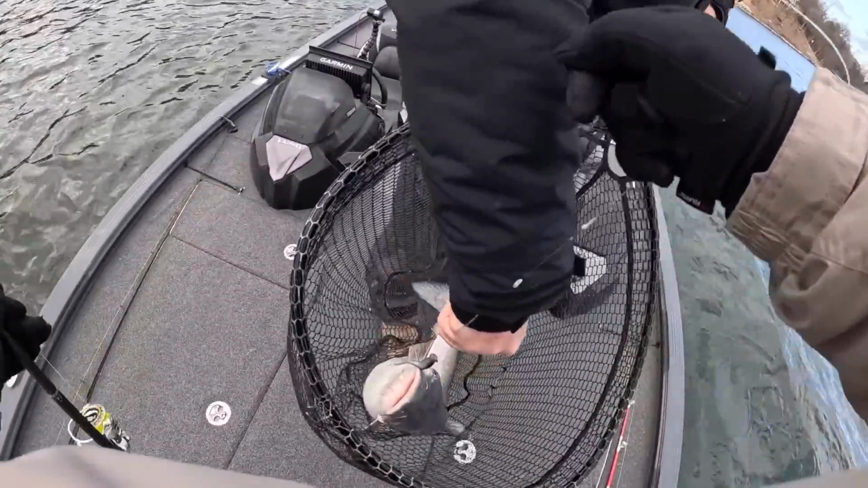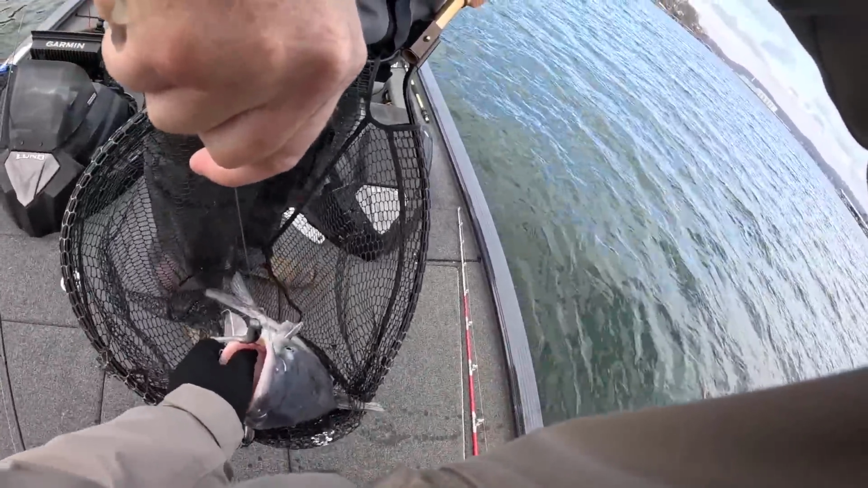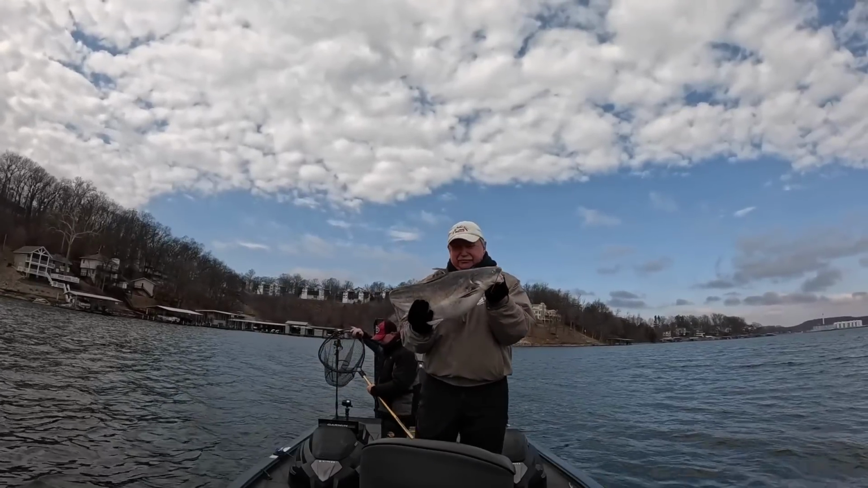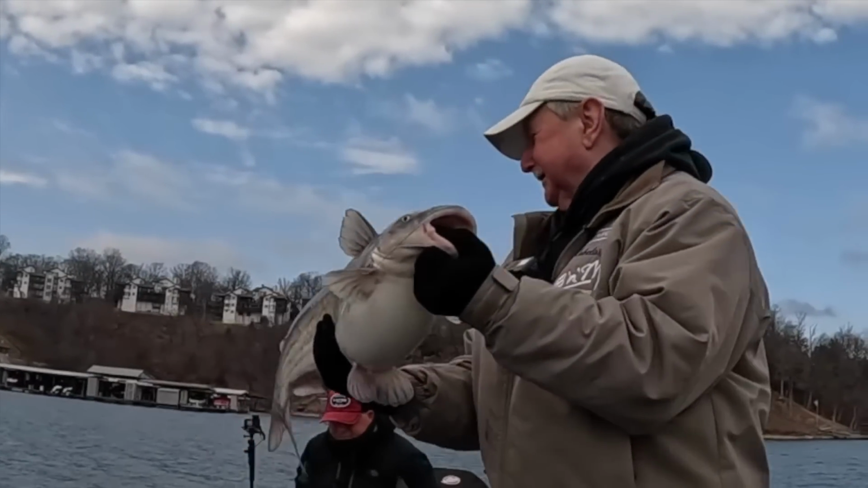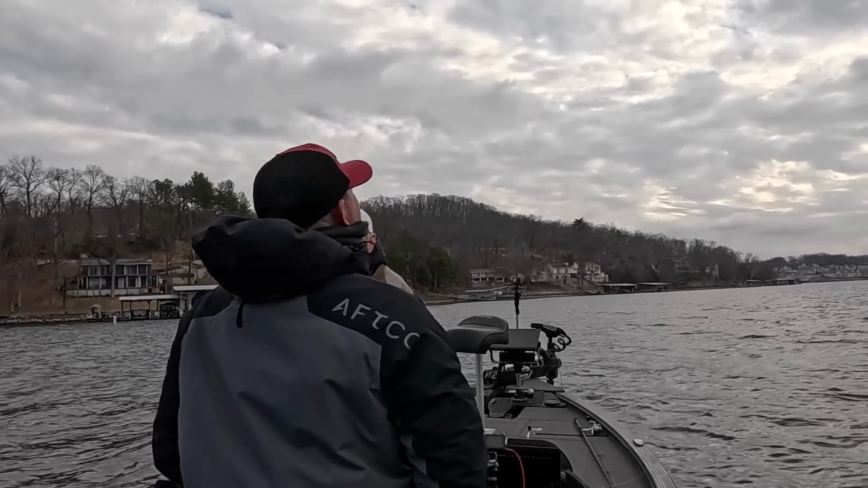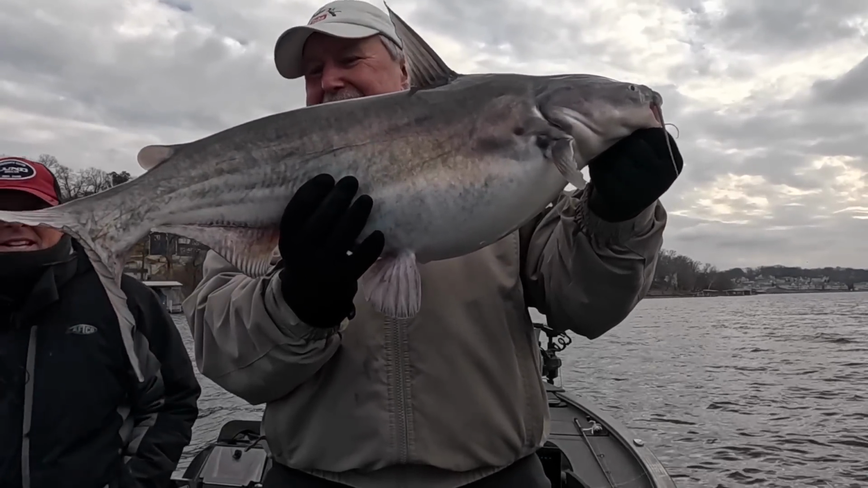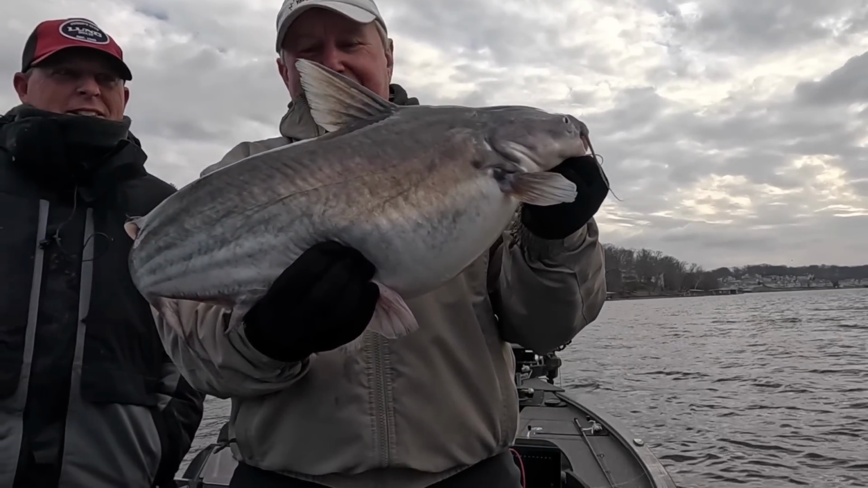Absolutely. Yes, sir. You want him? Let's get my thumb in his mouth. My hands are so cold, I don't know if I can hold him. Yeah, those are nice fish. They're fun to catch like that, folks, a lot of fun. You don't know where the sun is. Look at this back camera here, too. There's not much of a sun. There you go. Jigging with a bass rod and bass jig.